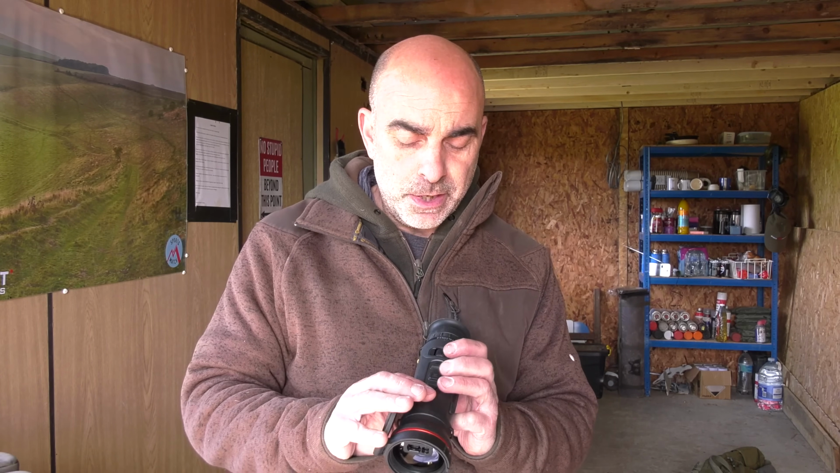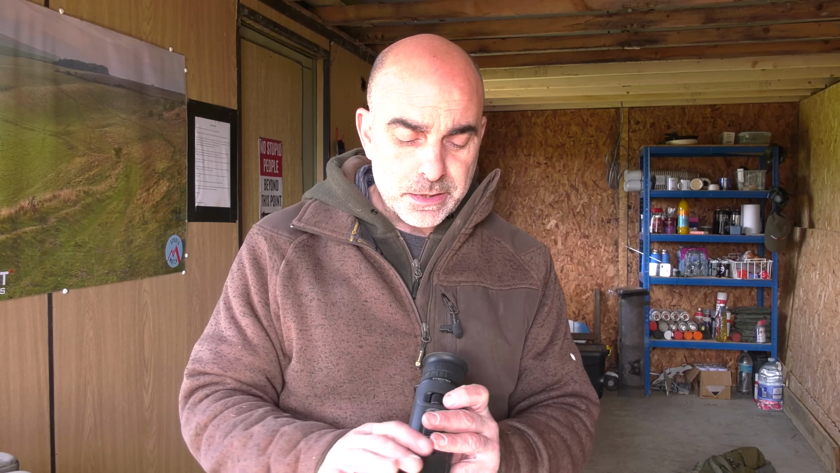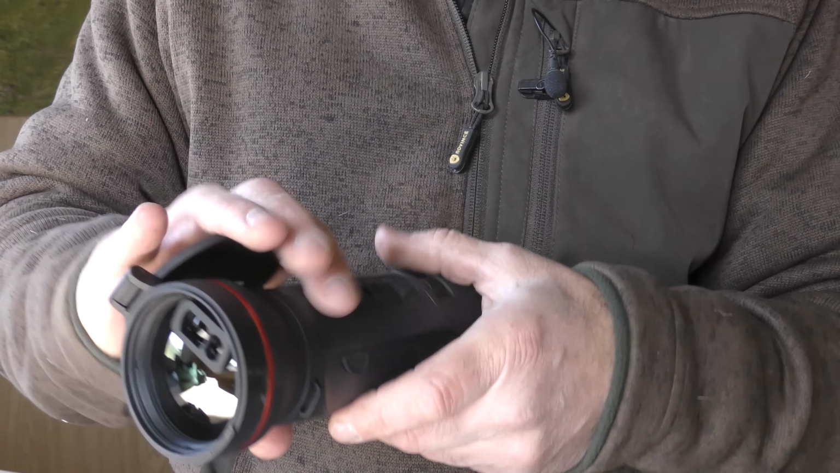You can do all the controls one hand on both these units, very ergonomically designed, and as I say, with this little wheel you can just rotate that very easily with a finger and get very precise focusing. As is pretty standard these days on most thermal units, both of these have got inbuilt recording, so you record footage direct to inbuilt memory. You can also play it back on both these units as well in the screen, which is very useful.